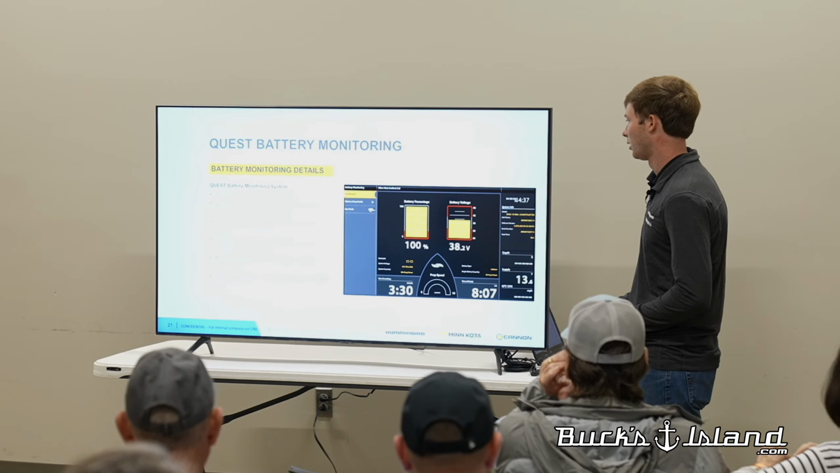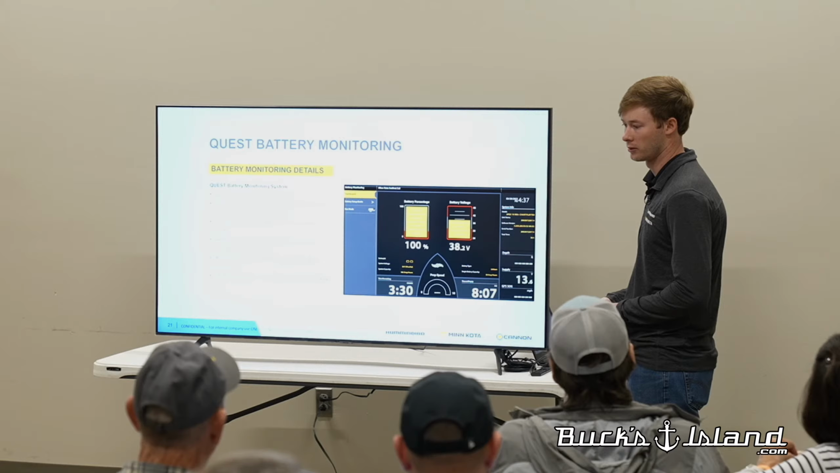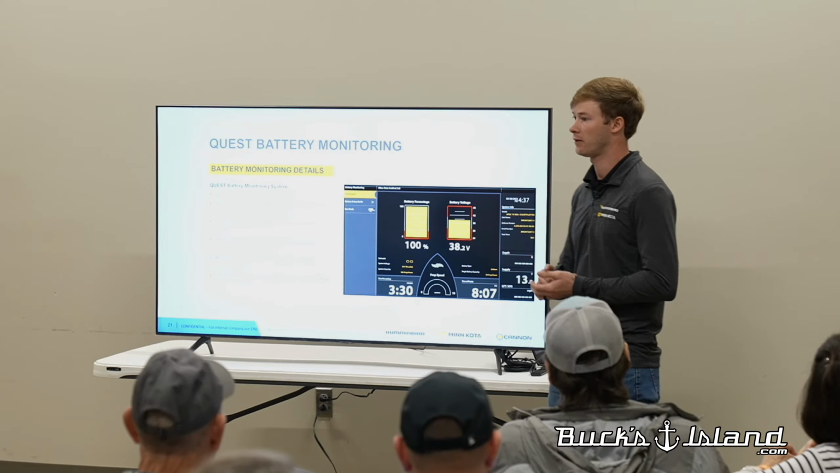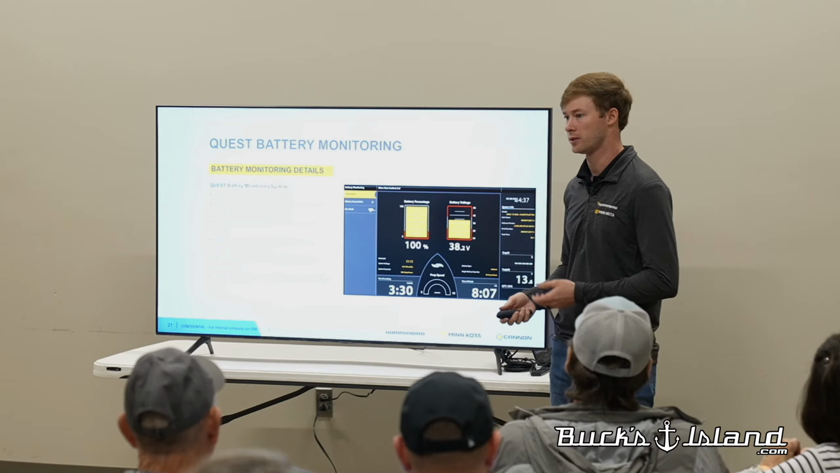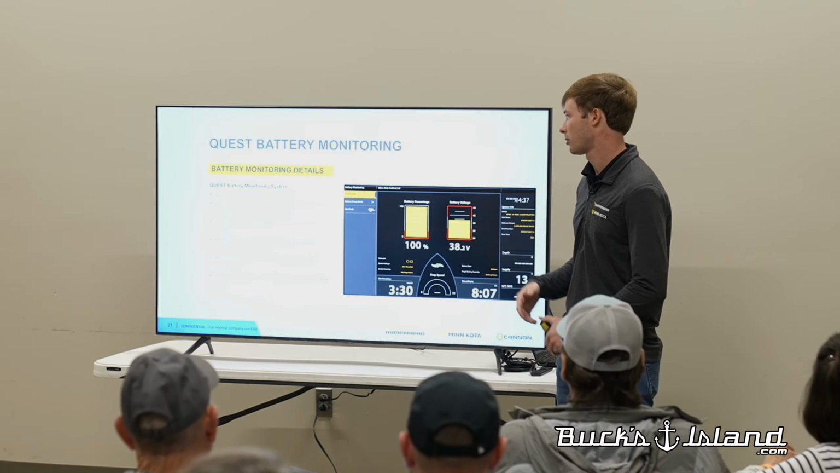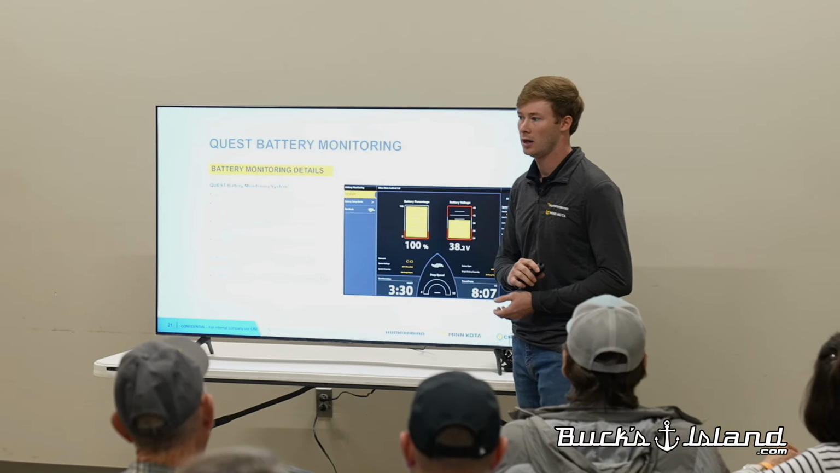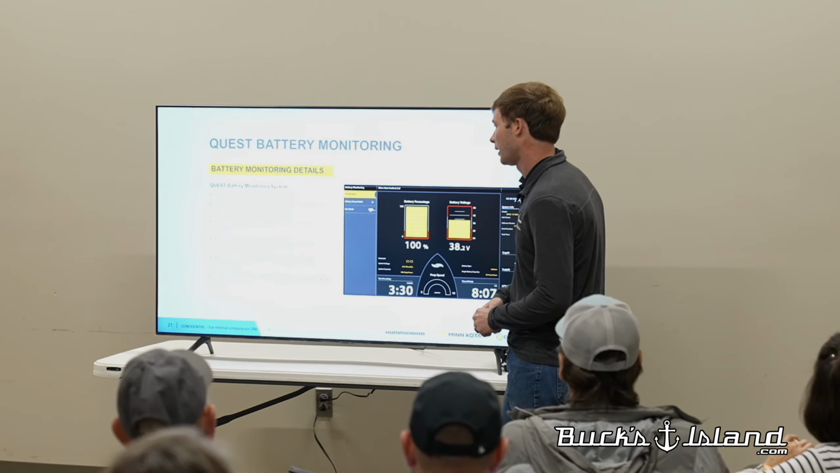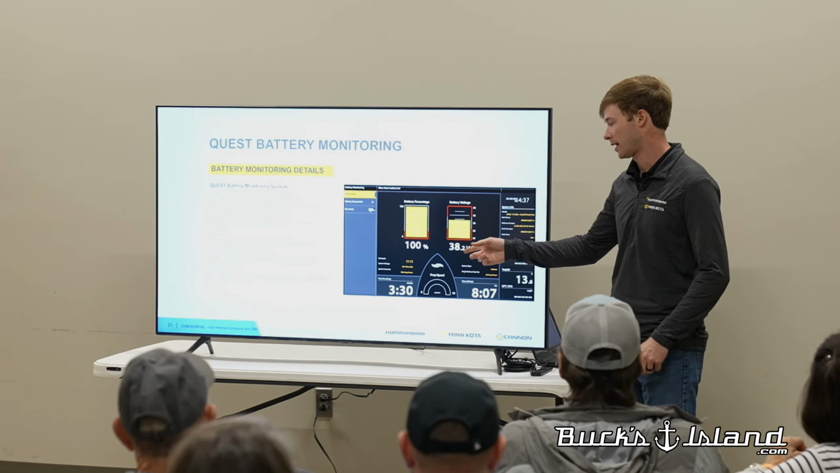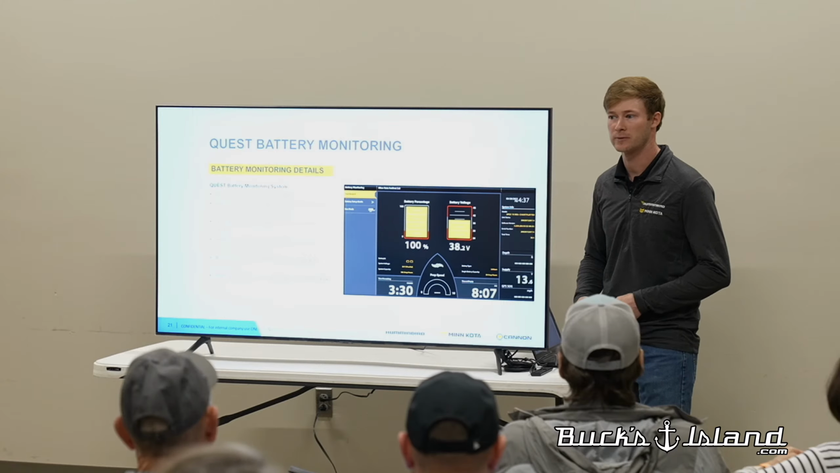One cool feature this year that they incorporated with our Quest motors: if you don't have lithium batteries with an app that lets you see your voltage, and you're still running lead acid batteries, when you get a Quest motor, you can program what battery type you have. So I have 3 lead acid, put my amp hours in there, and it automatically tells you your voltage, your runtime, and your battery percentage based on the speed you're going.